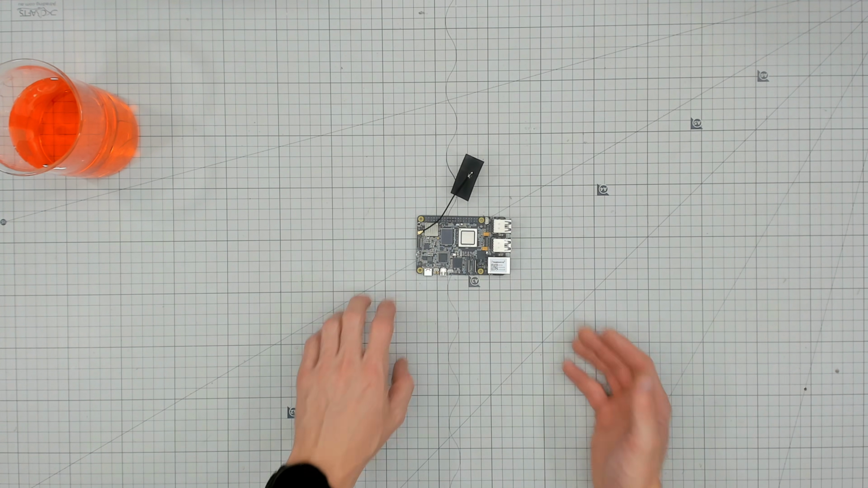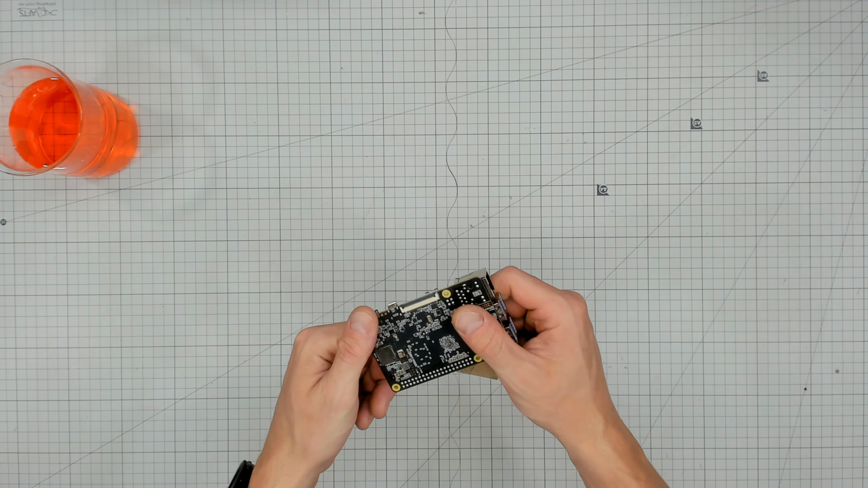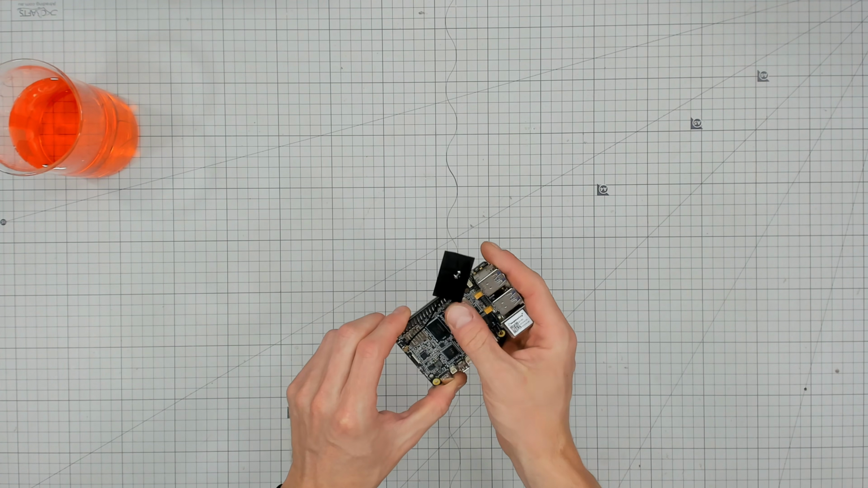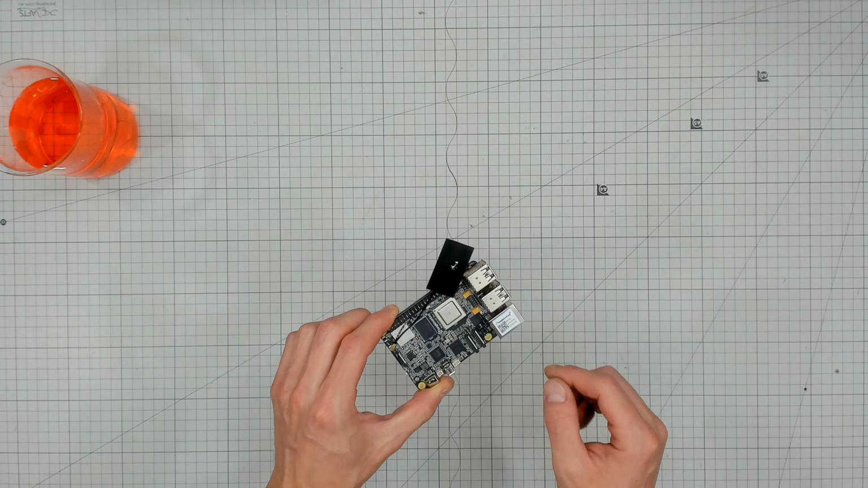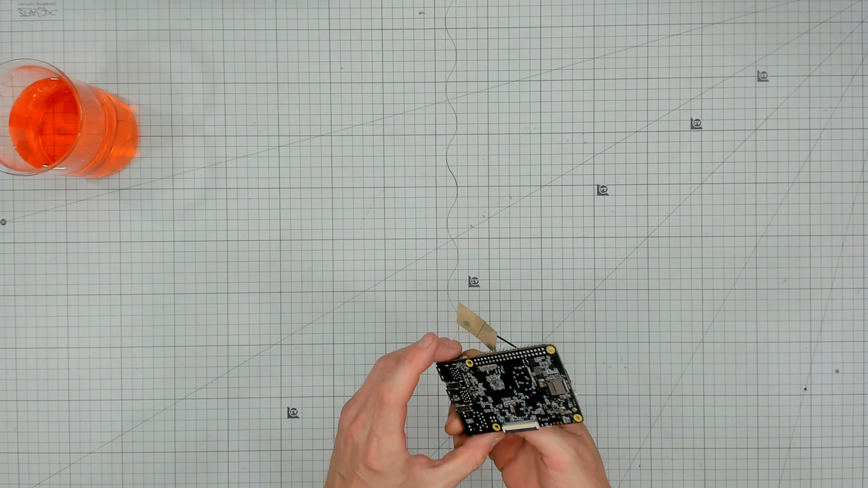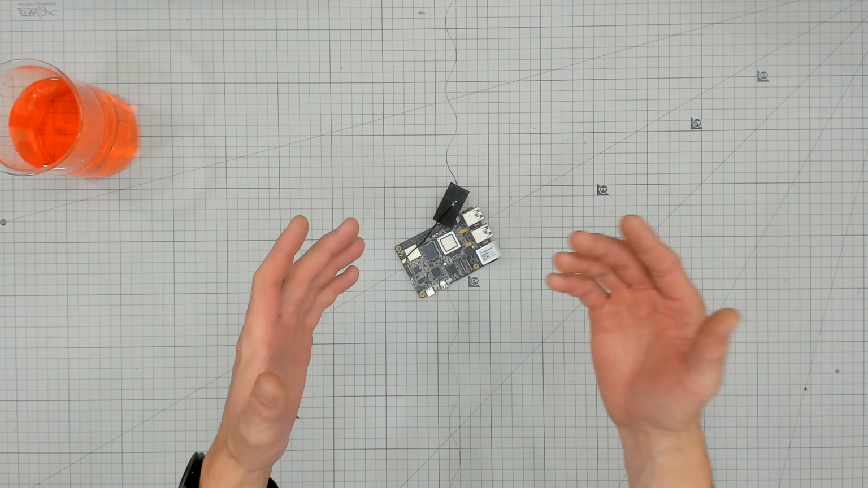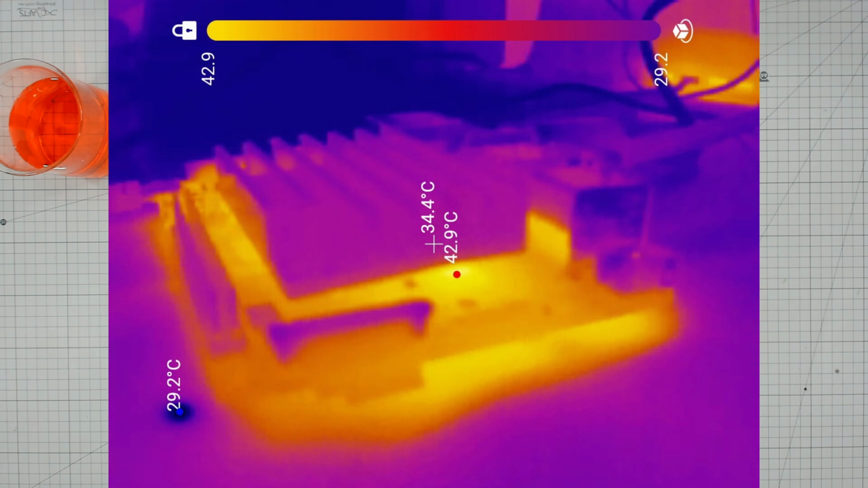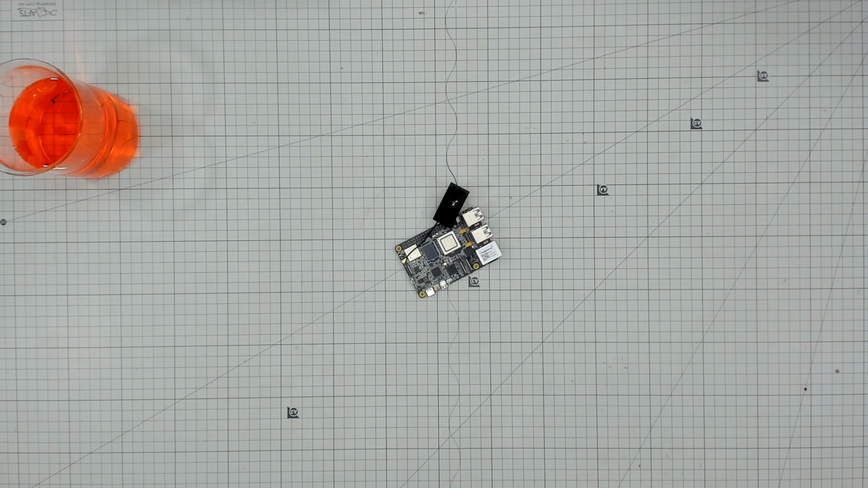I want to see this SoC and what it's doing, because you'll get something like this, which is the BeagleY-AI, and you'll be running it and you won't really be sure if you need any active cooling. It doesn't have any, doesn't even come with any, doesn't have any holes for a fan. Cases sometimes come with fans. So what I do is I just stick the thermal camera on it, as you've probably seen in some videos. Have a look at how hot it's getting. If it's getting close to 60 degrees, you probably want to cool that down. If it's less than 60 degrees, Celsius that is, not freedom units, it should be fine. So that is a very, very good use case for that.